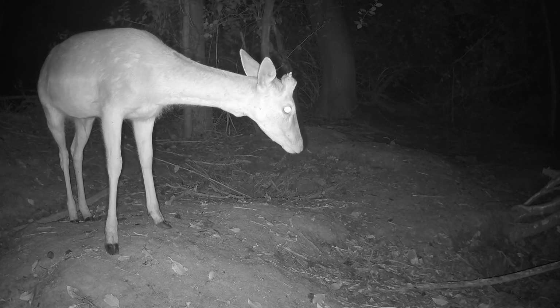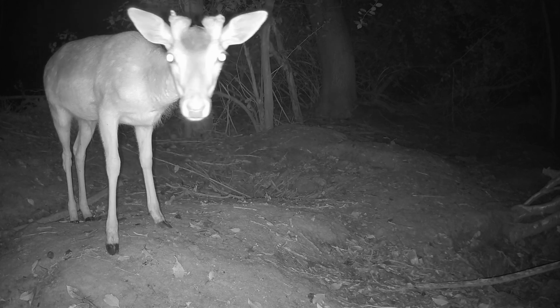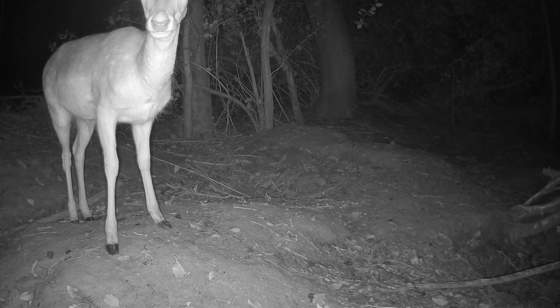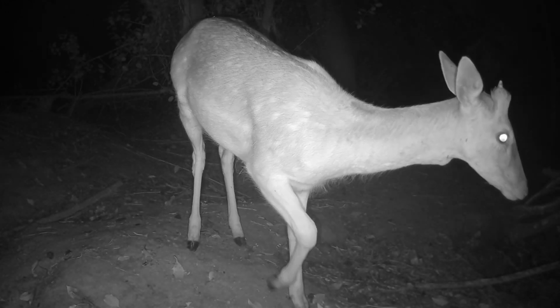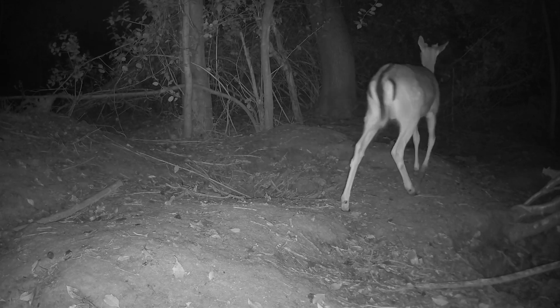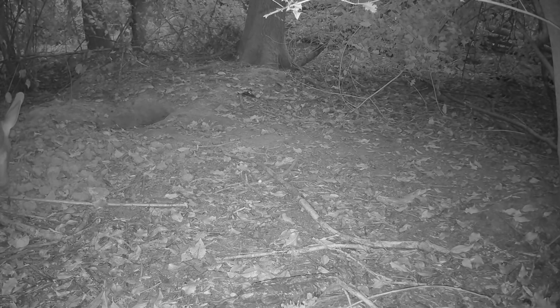He seemed to be very curious of the trail cam. I'm moving the camera to another position I've used frequently. This fallow deer seems to have much more well-developed antlers, still in the velvet.